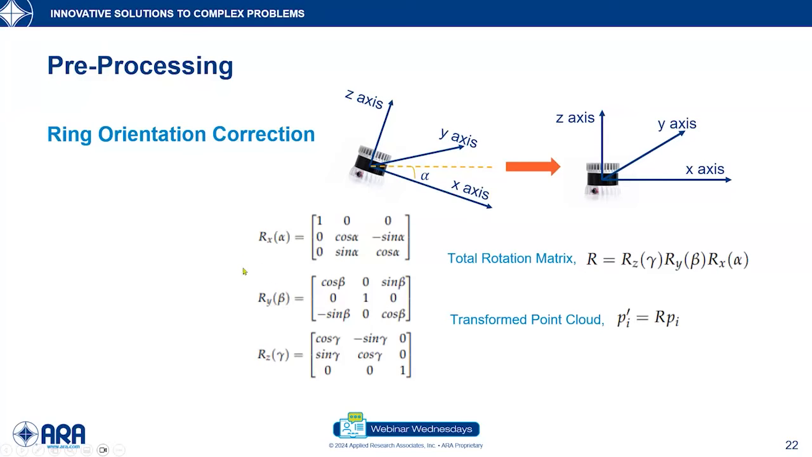Once each individual rotation matrix was obtained, the total rotation matrix was calculated using the following equation. Once we have the total rotation matrix, we could transform the point cloud by multiplying the rotation matrix with the point cloud itself.